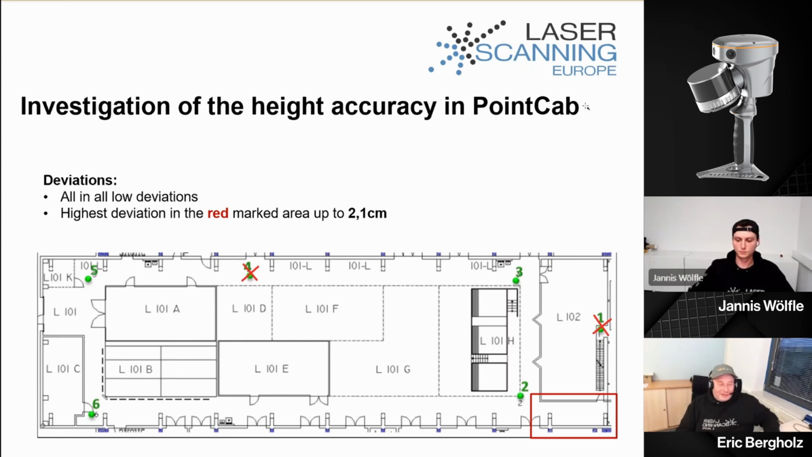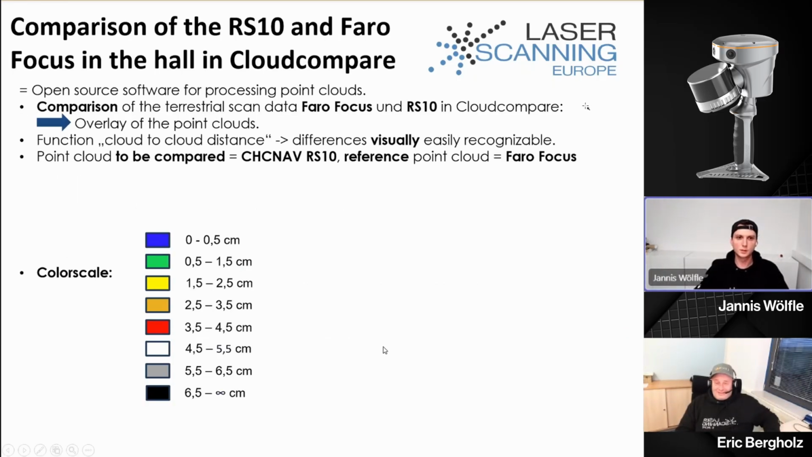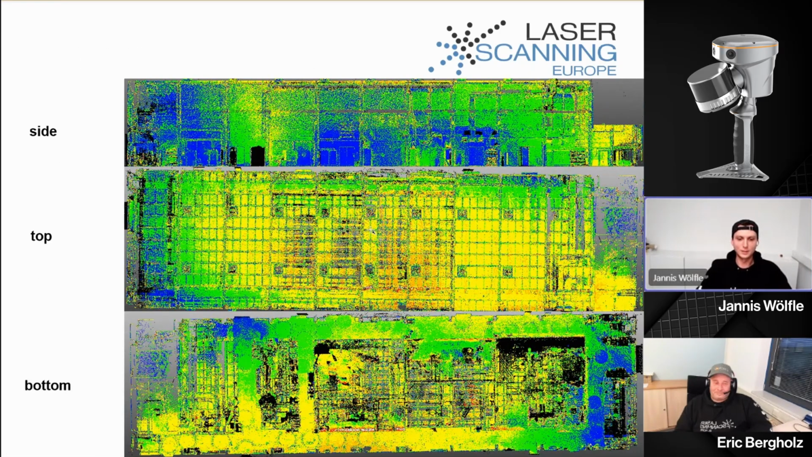I did another comparison between the Faro Focus and the RS10 in CloudCompare. CloudCompare has a cool tool where you can compute cloud-to-cloud distances, and the differences are visually really recognizable. Here is the color scale which I used, and here are the pictures. You can see different views of the hall: from the side, top, and bottom.